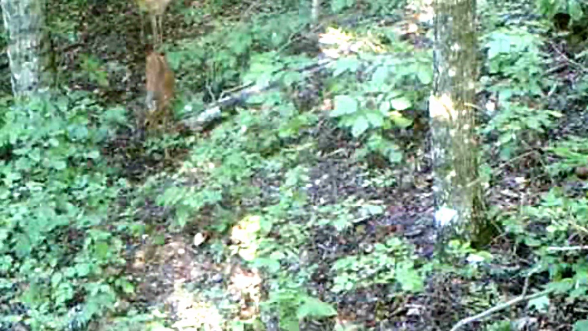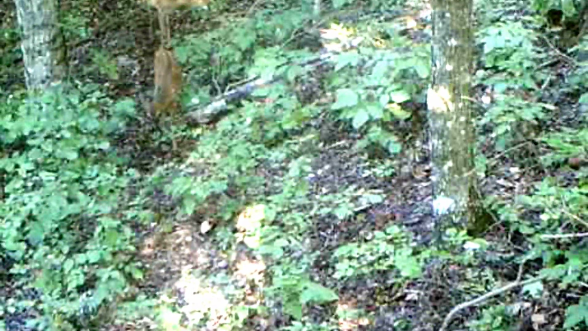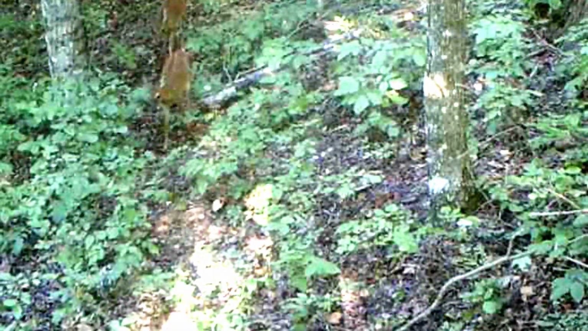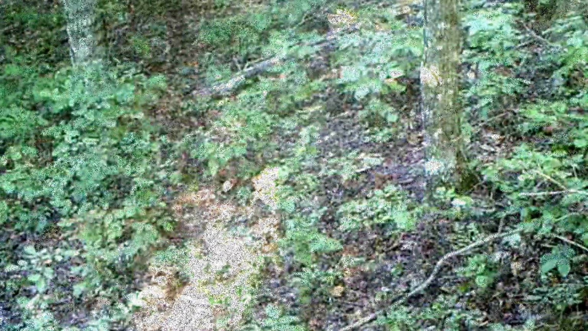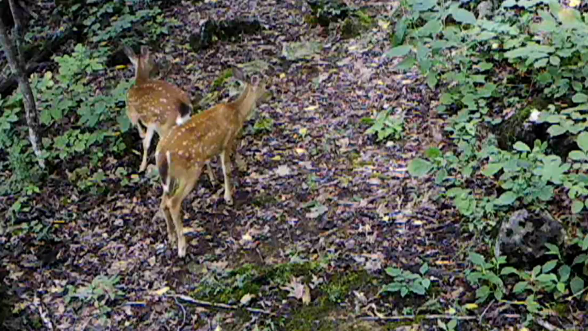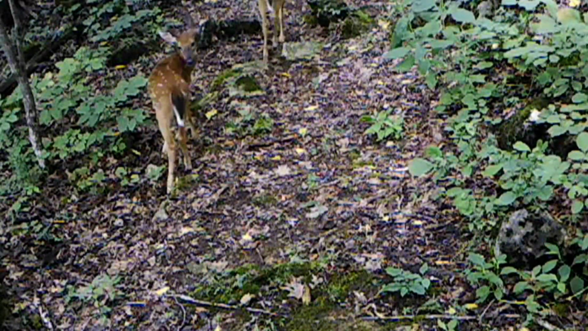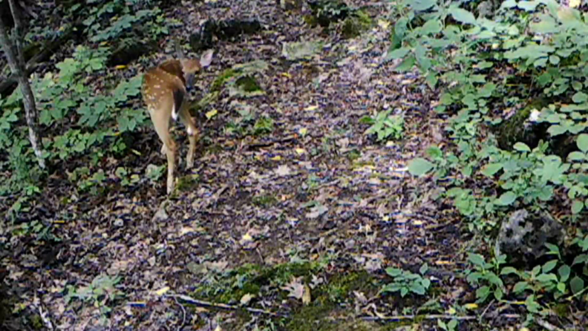And these little fawns, here's a set of twins. They just about lost their spots. I think there's two different sets of twins in these woods. Here's a set that still got their spots good. I believe there's two different sets of twins. I know there's a set of triplets too.